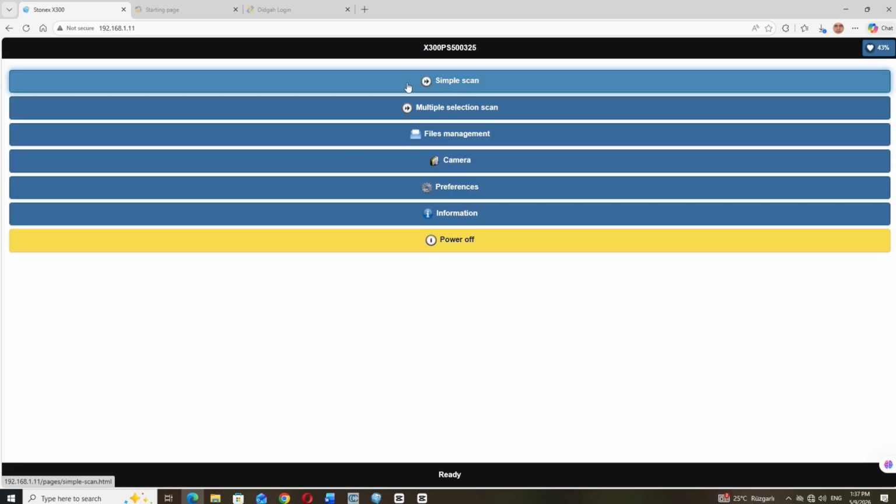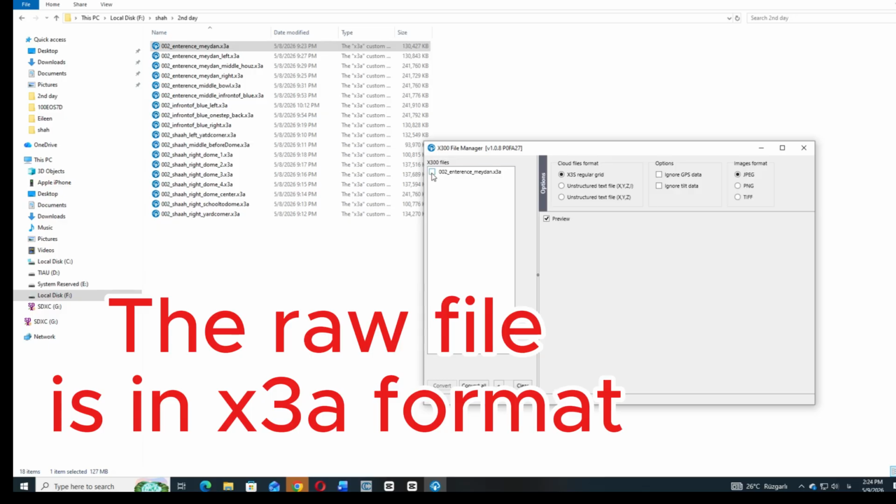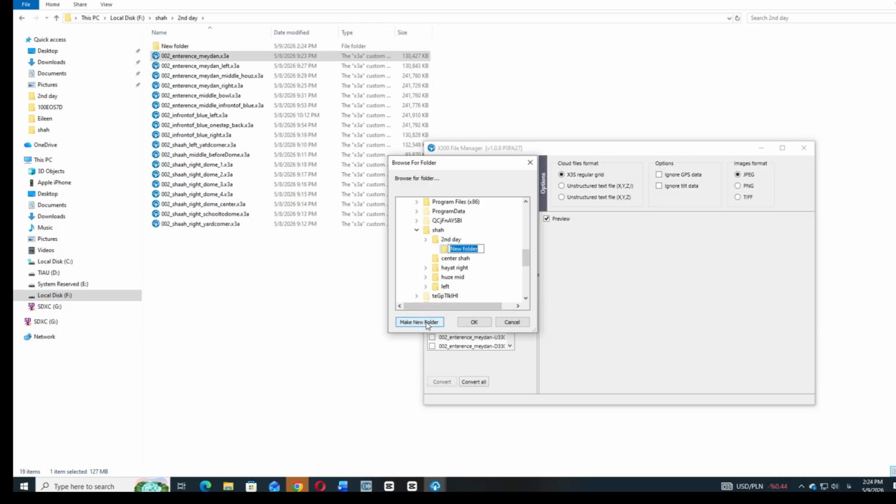Now it's time to drag and drop the raw file, which is in X3A format, on the left column of the X300 file manager, to convert it to X3S so that you can open it in Reconstructor.